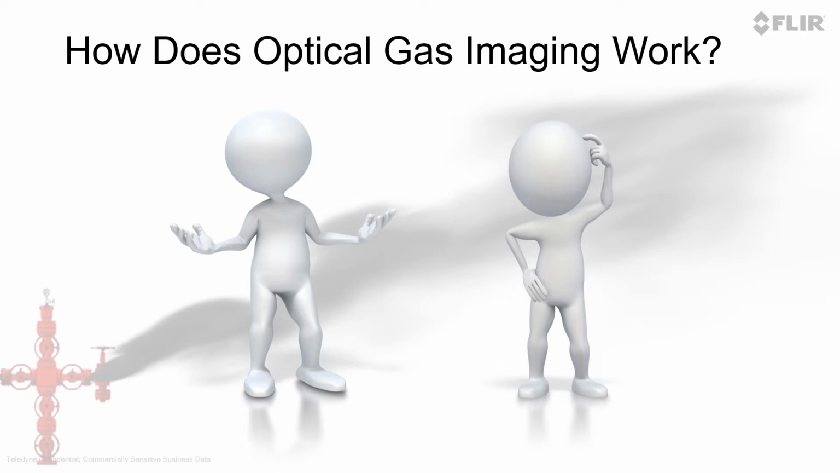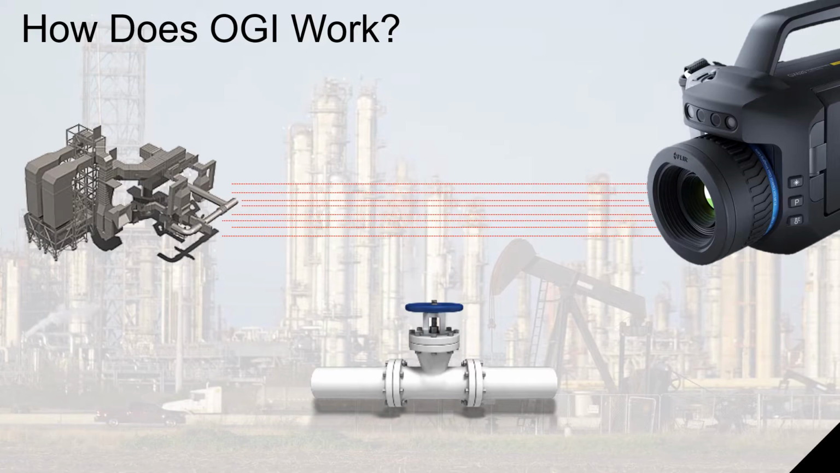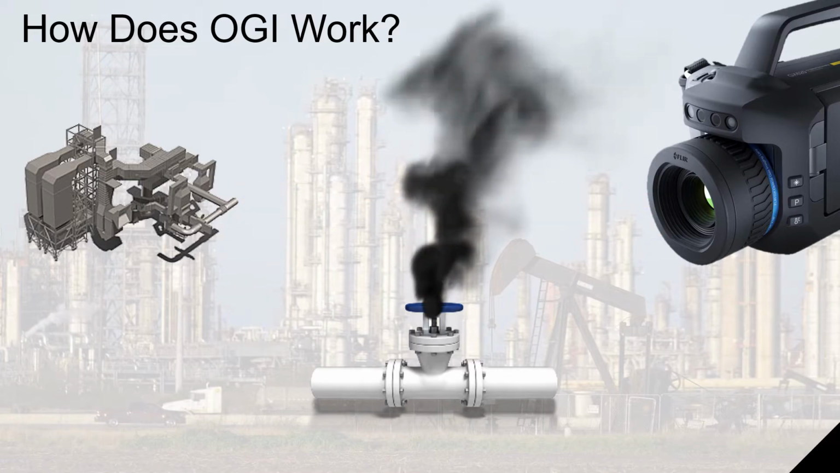So how does optical gas imaging work? To put it simply, an infrared camera sees an object and makes an image. That object emits energy, which goes into the infrared camera and creates an image of what's happening behind that. Most of the time, you have an image in the background and you have a gas plume in between the camera and that background.